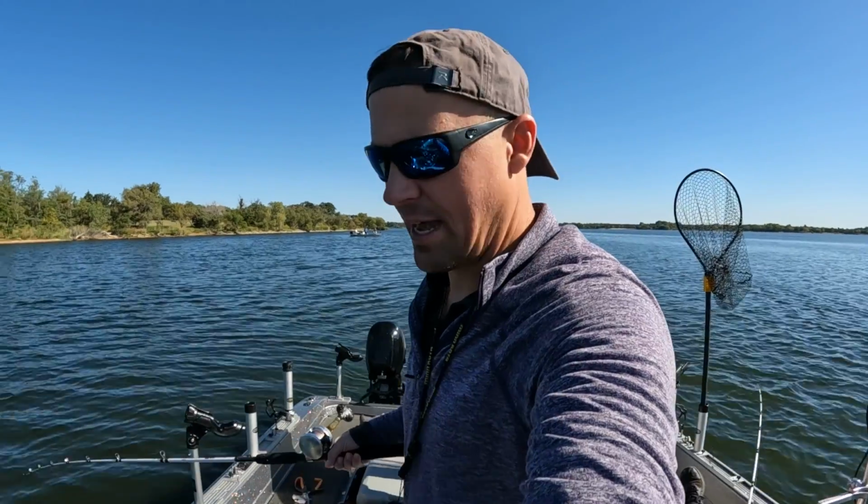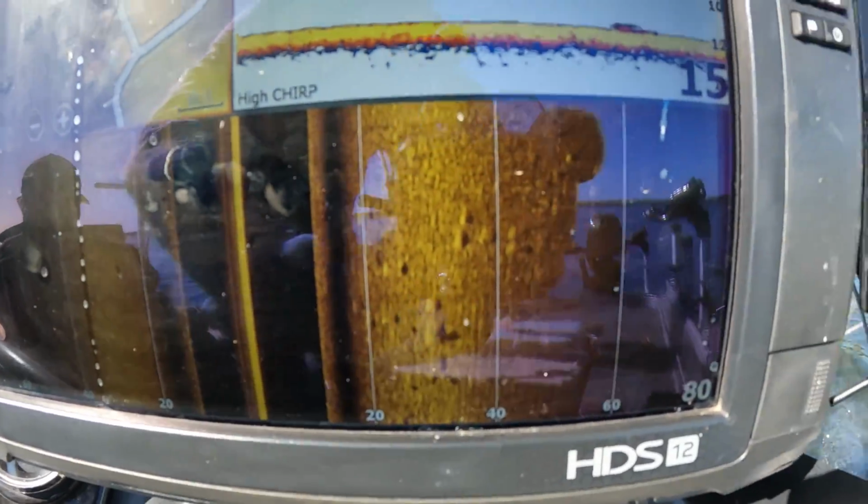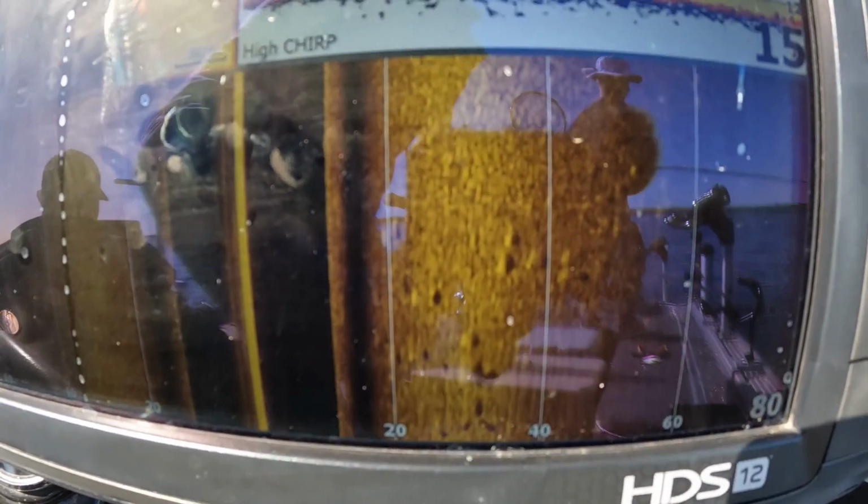So I'm constantly looking down at this side scan. This is what I'm looking for. That's kind of what I'm looking for as I'm going right there. I'm not seeing much on bottom, but I see that over there, and that's where I'm going.